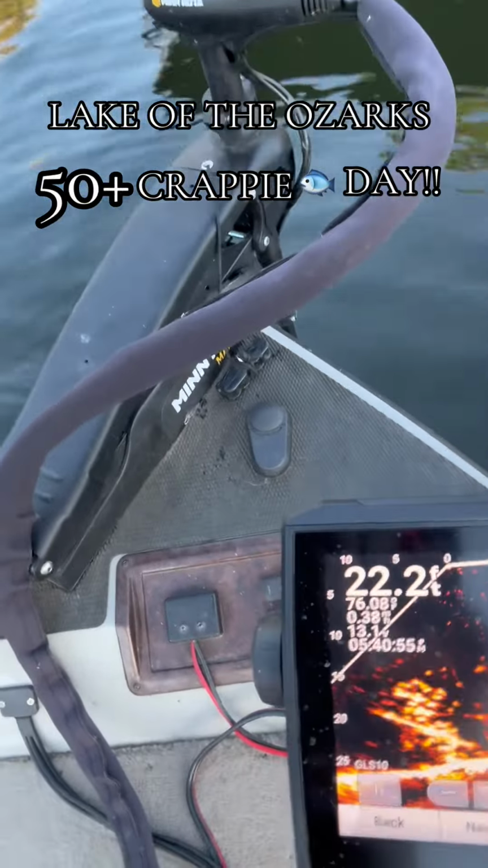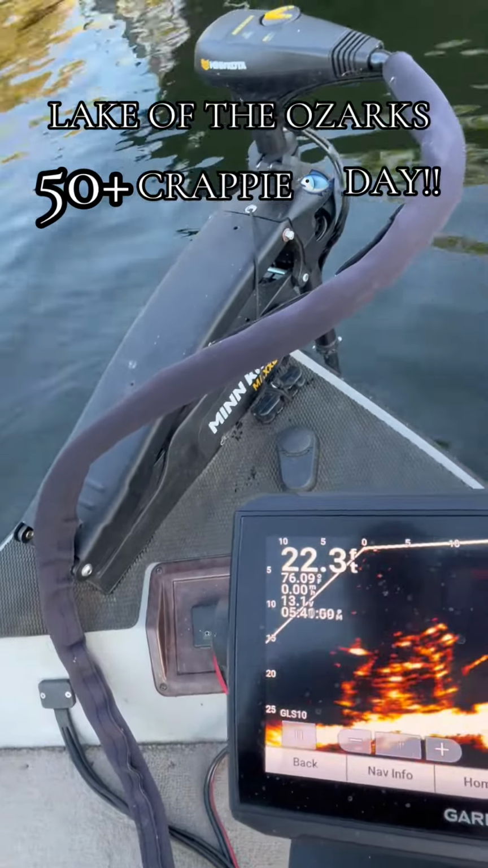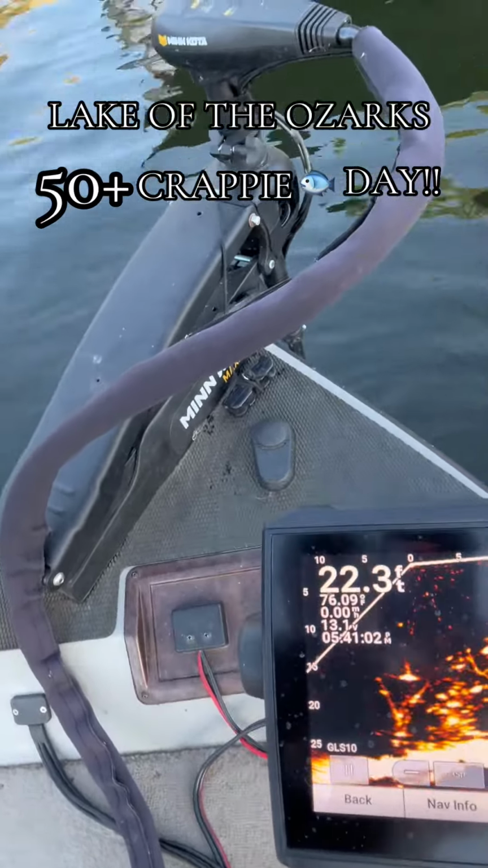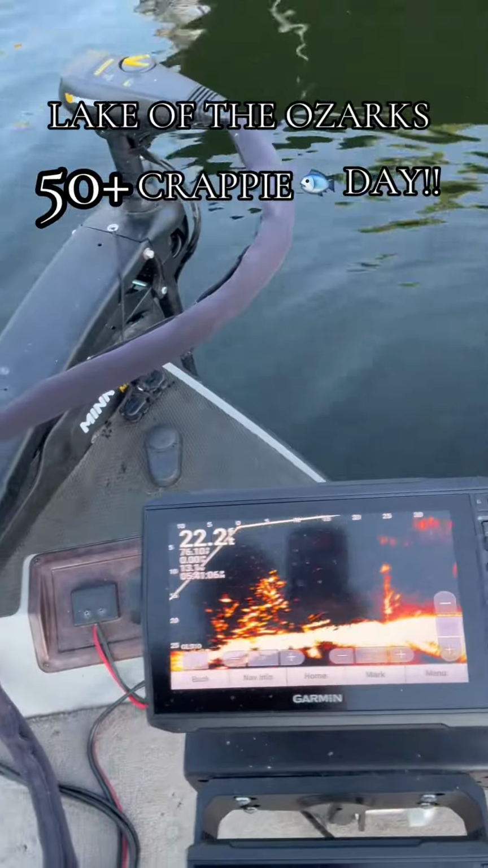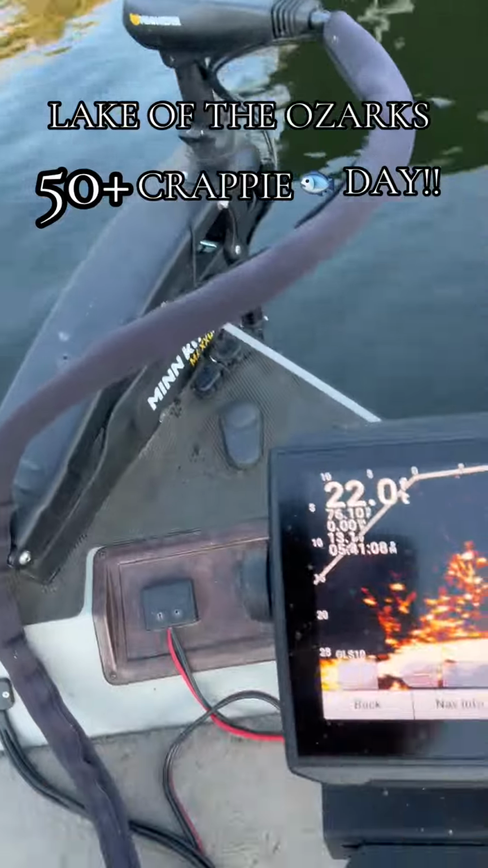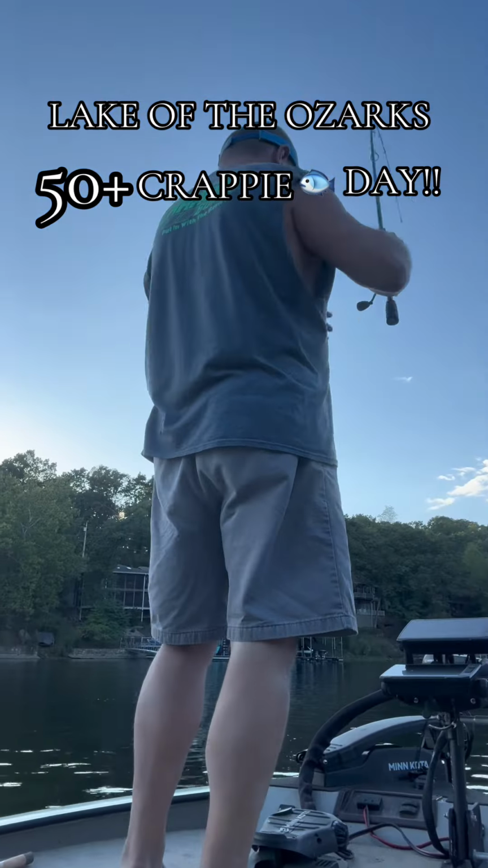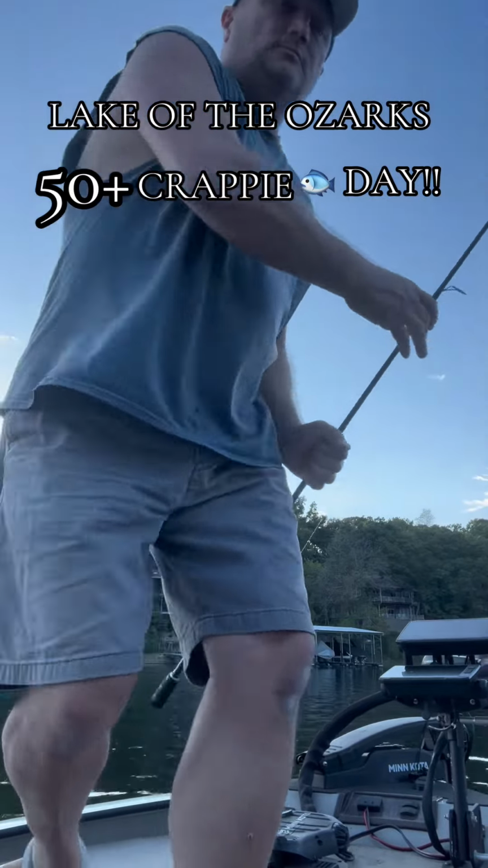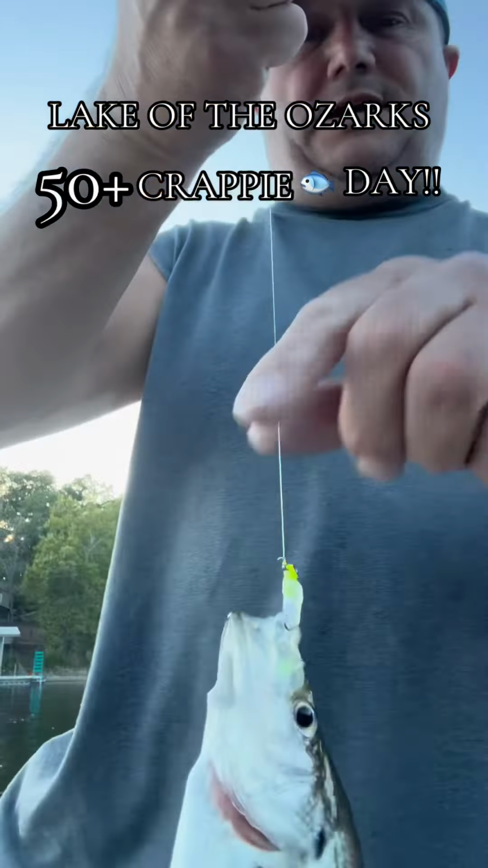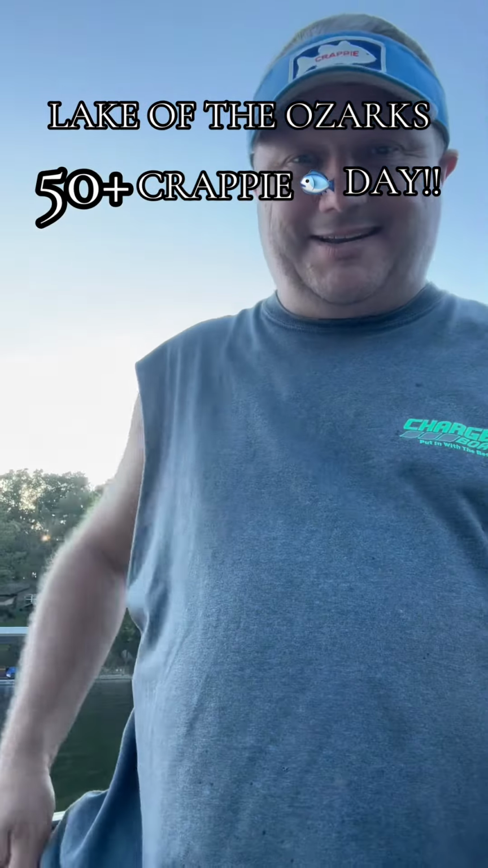See all them crappie? They're all kinds of brush in here. There you go. Looks like somebody sunk some trees down there. And you can see there's just a whole bunch of them there. So let's see if we can get some more. Maybe get some bigger ones. A lot of little ones out here. They're still fun to see on that Livescope come up and bite it. It's kind of cool.